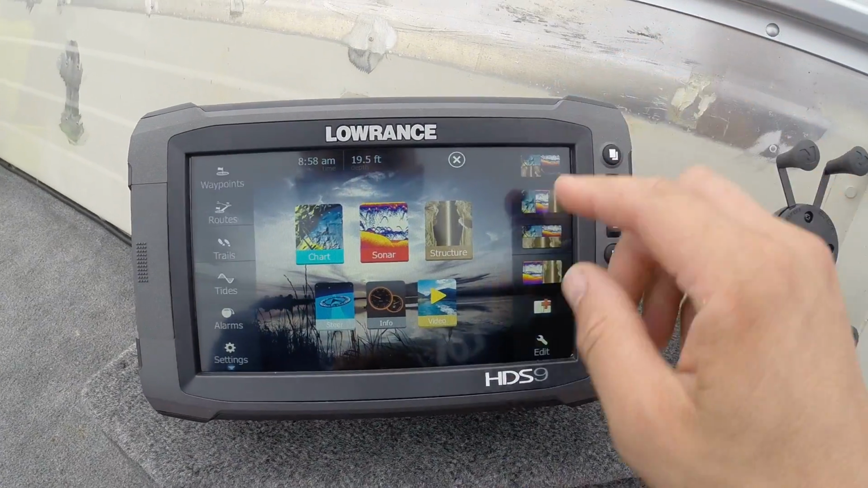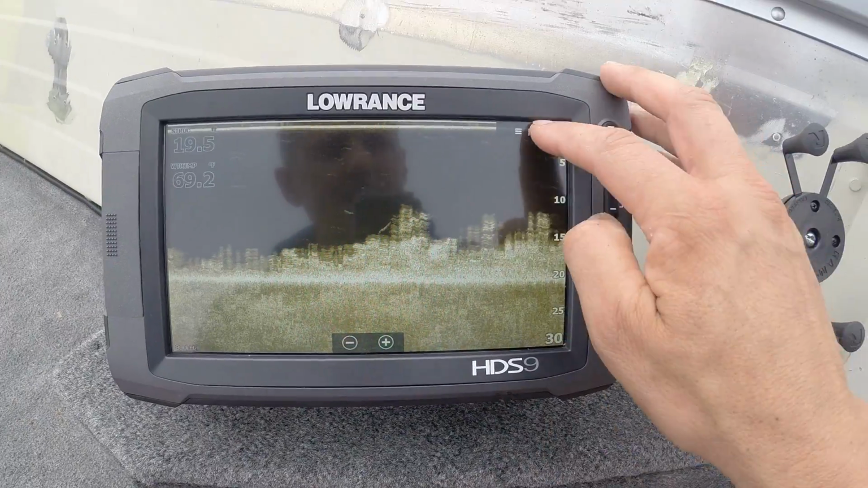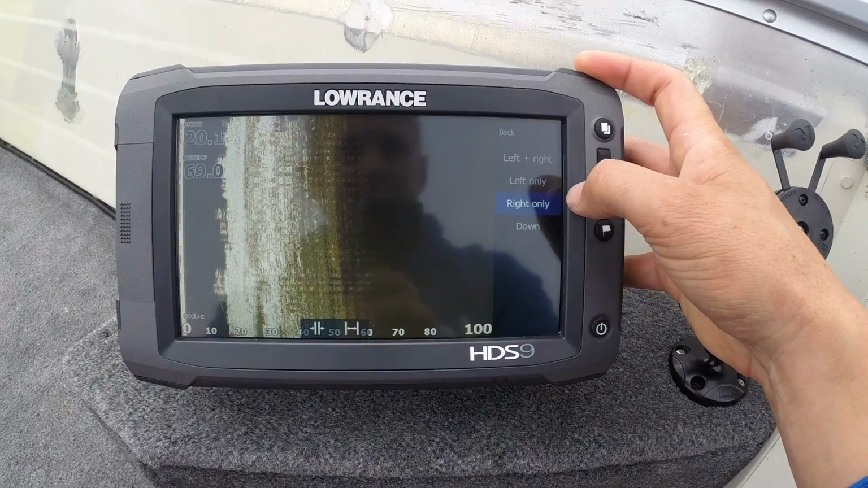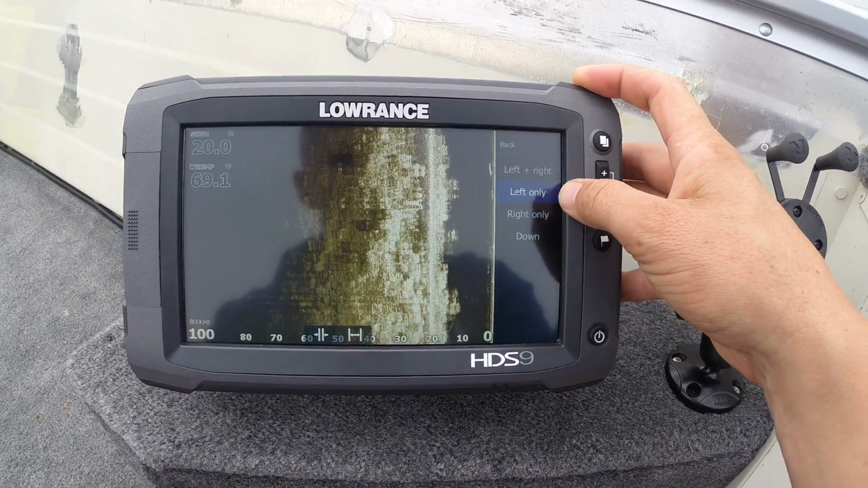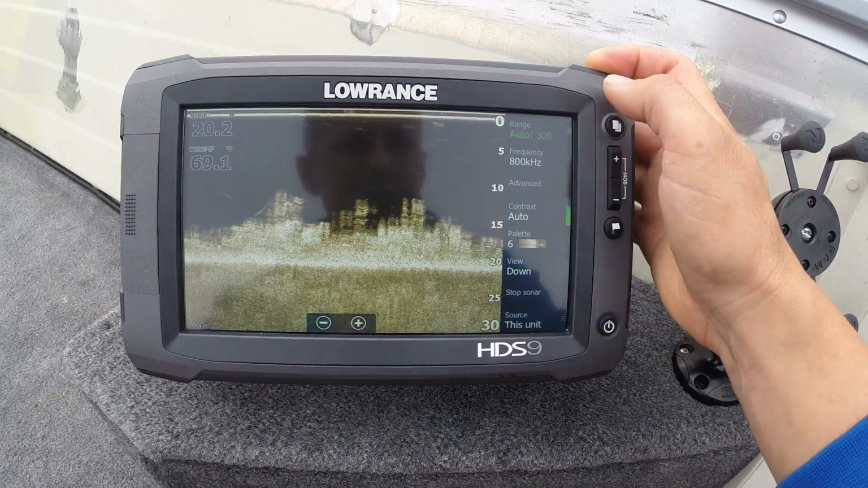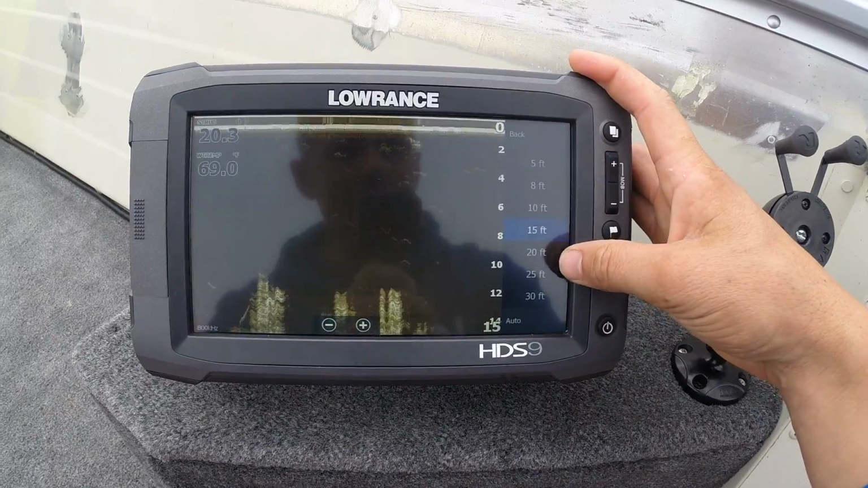Okay, so we're going to go to Pages and go to StructureScan. This is down imaging right here. If we hit Menu, we've got our view. We can change between the right side only, so that's the side imaging, left side, left and right, and then our down imaging.